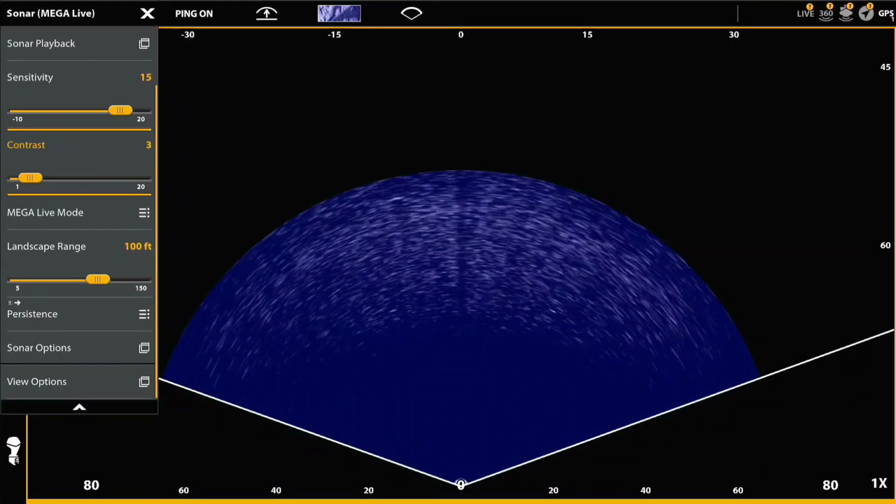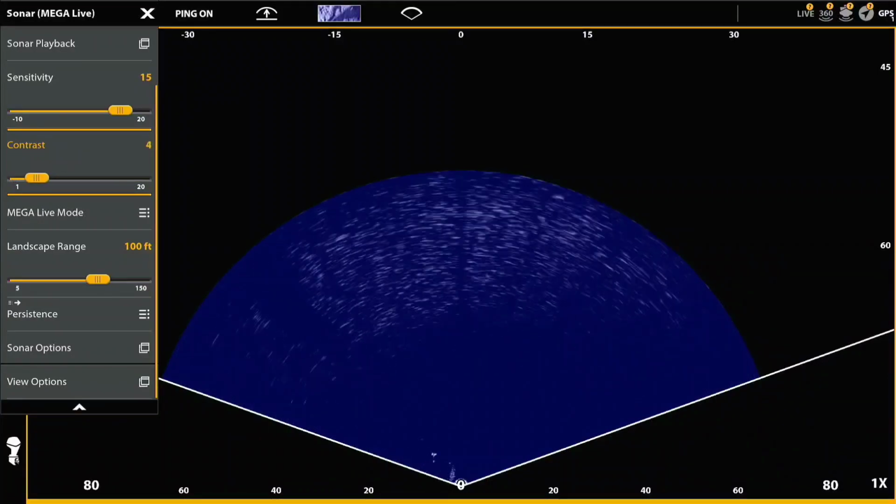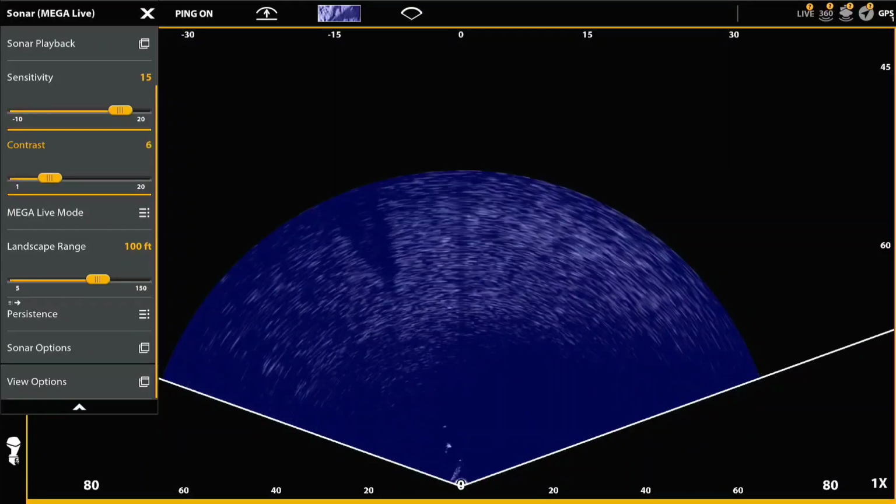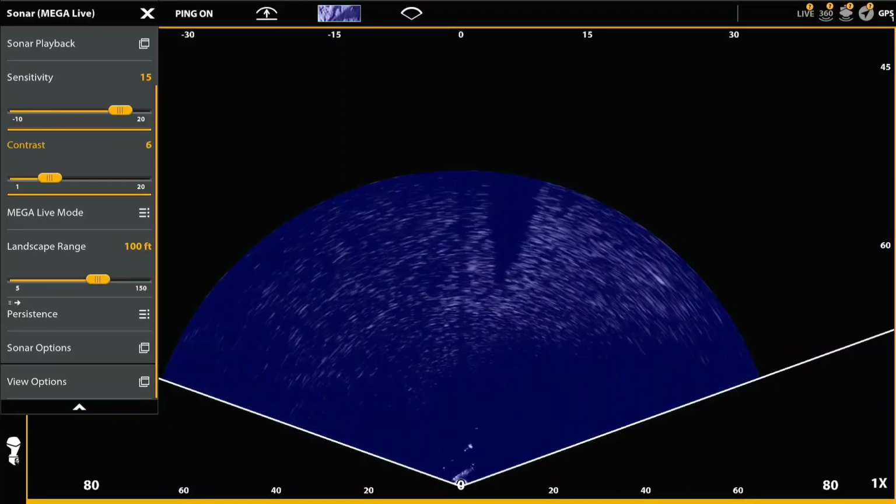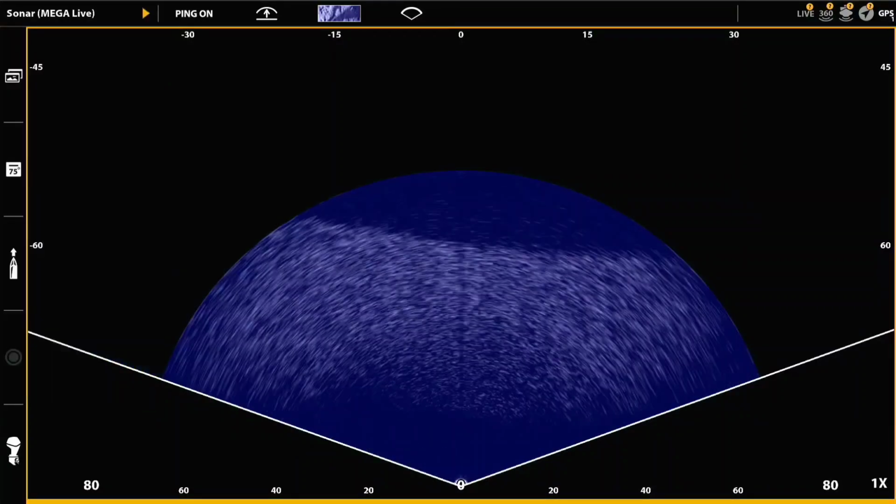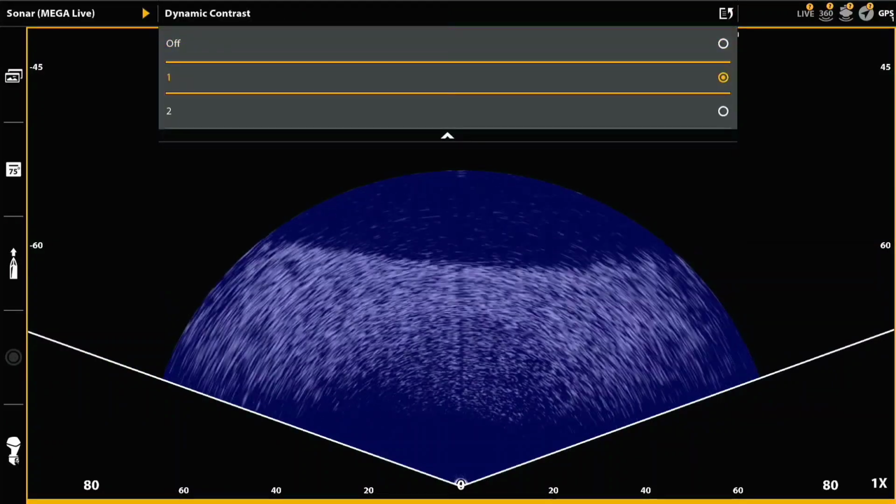Now I'm doing contrast, and you can see the impact of contrast. The bottom sort of goes away and you just get specks, if you will. So again, from a contrast standpoint, I think I would leave it on the 1 to get the smoothest representation of the bottom. And finally, I'm going to take a look at the dynamic contrast and the impact that has.